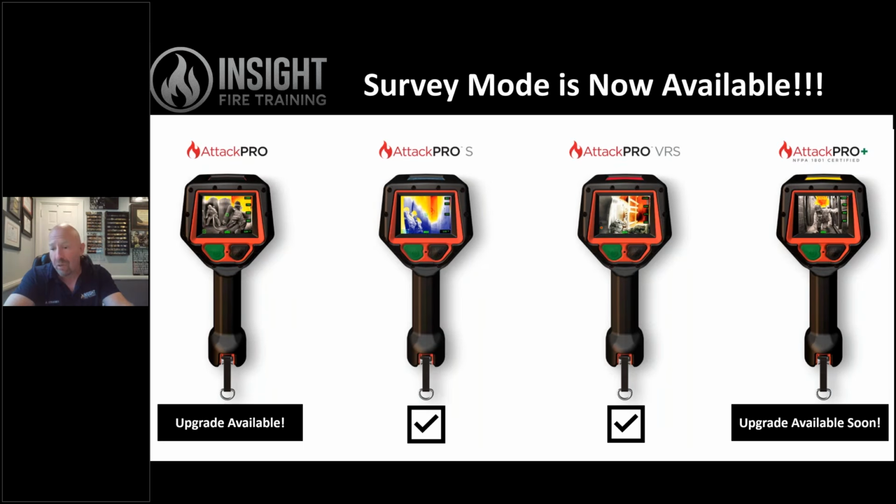The Attack Pro Plus upgrade will be available soon. It is not currently there, but please watch for it as an NFPA certification camera. When they make modifications, it does take time. So the 4 cameras that are available: the Attack Pro, which is your basic camera, you can purchase survey mode; the Attack Pro S, which comes with survey mode; VRS, which is video, record, and survey, and a slightly higher dynamic range, goes up to 1200 degrees; and the Attack Pro Plus, which is the NFPA certified camera. So those are the 4 decision-making cameras available through Seek, and how to get survey mode if you don't currently have it in an existing camera.